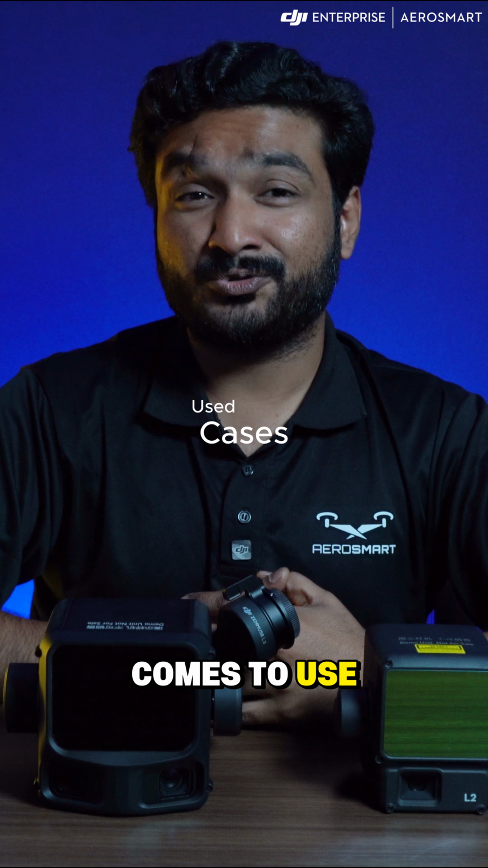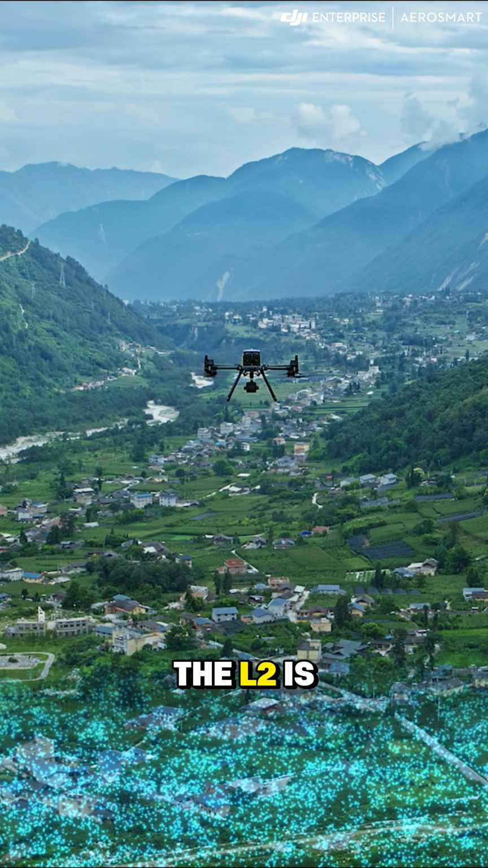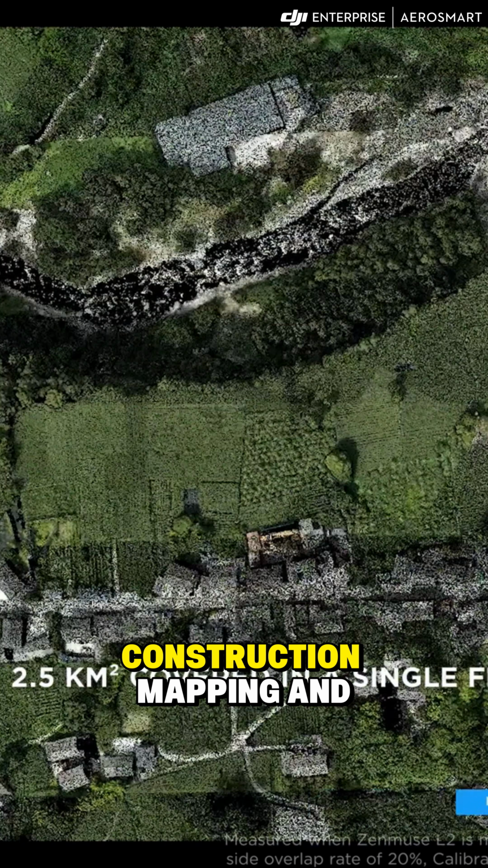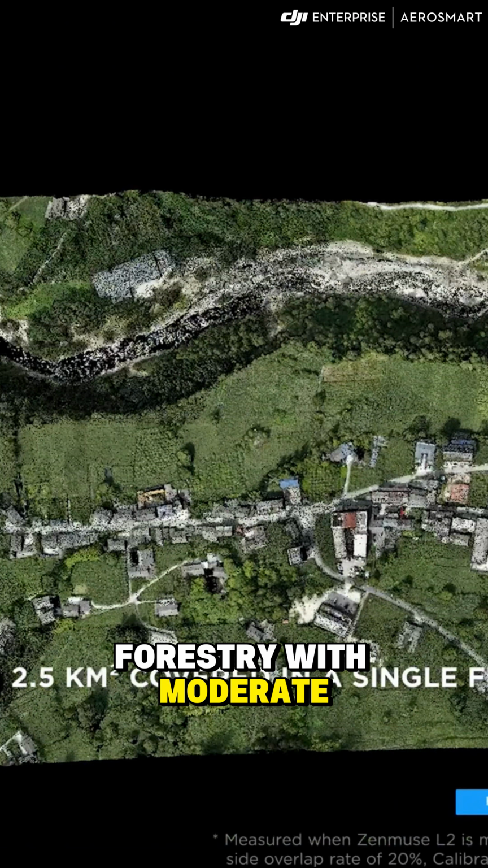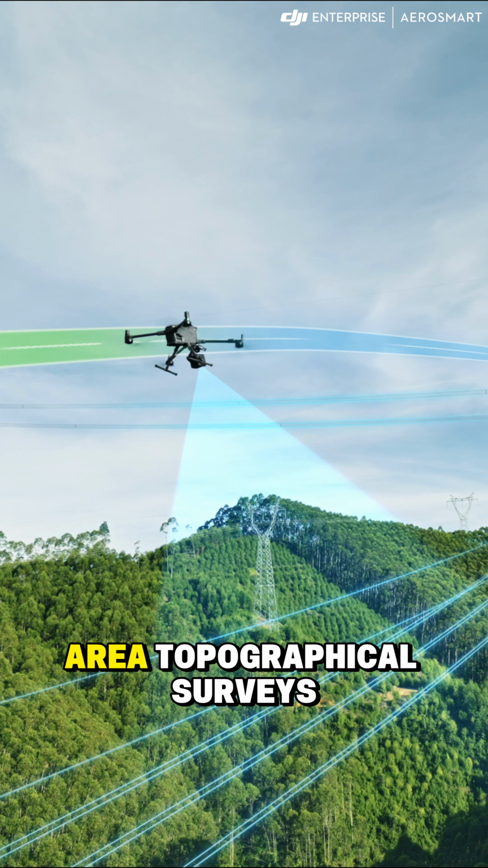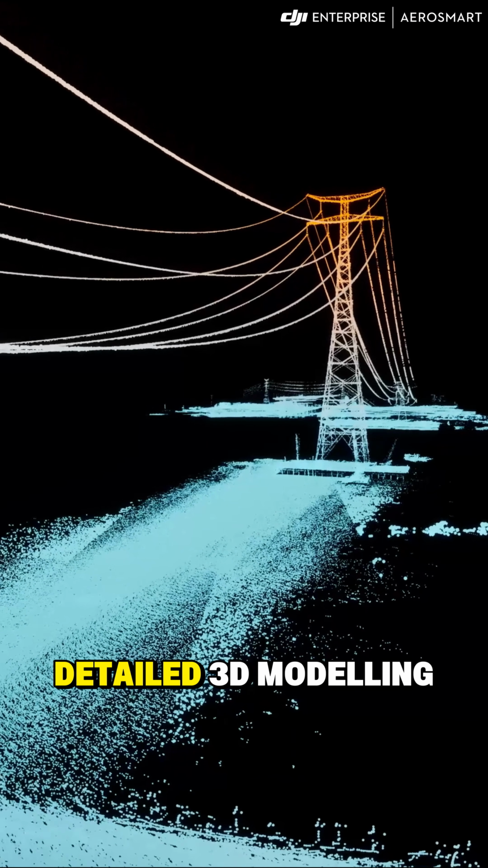Now when it comes to use cases, the use cases differ between the two sensors. The L2 is still ideal for small to medium survey projects, construction, mapping and forestry with moderate canopy, while the L3 excels in large area topographical surveys, long corridor mapping, tower inspection and detailed 3D modeling.